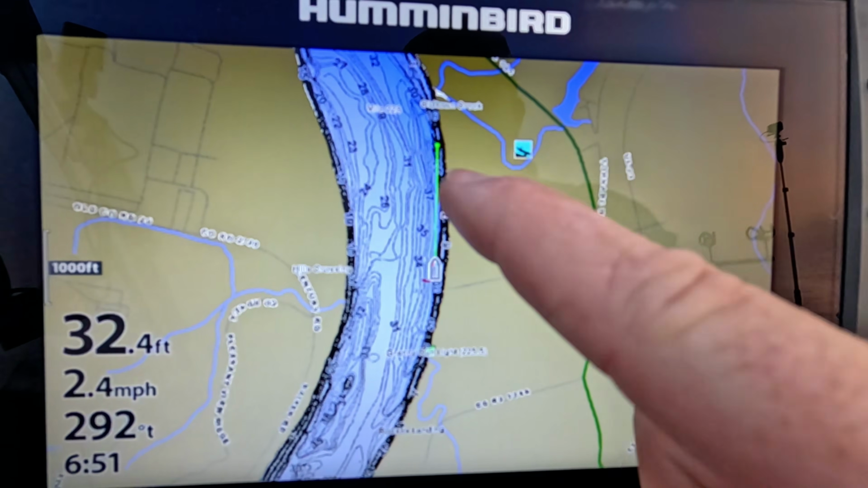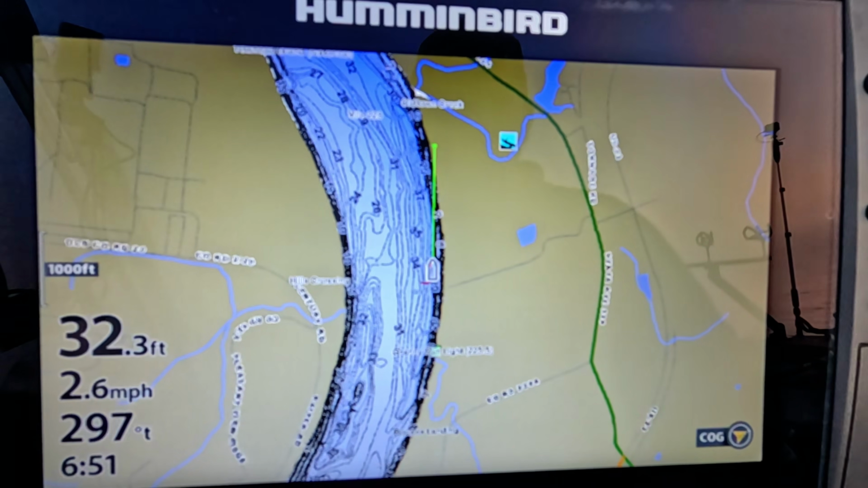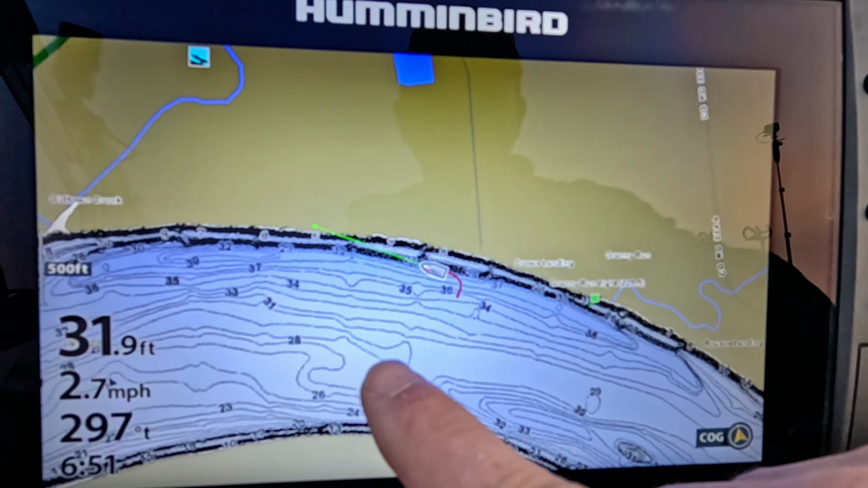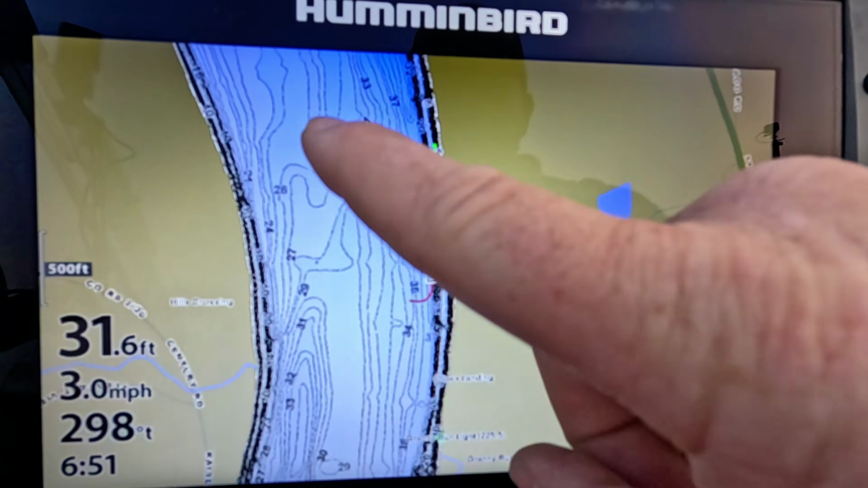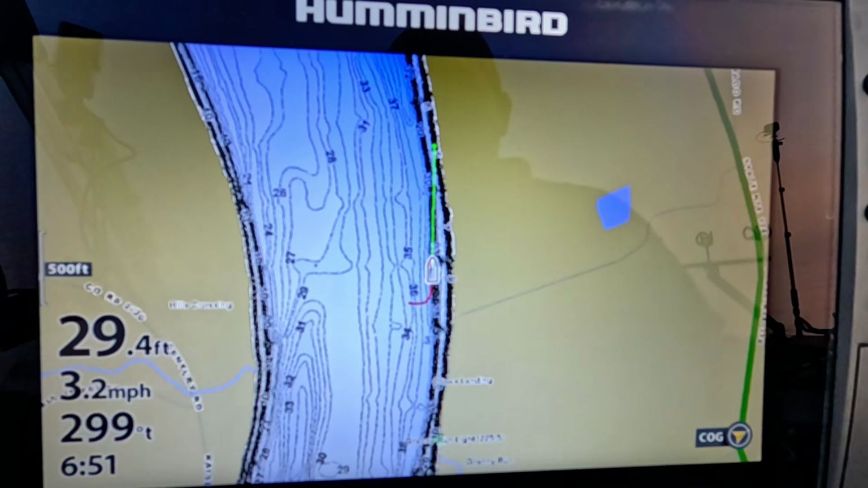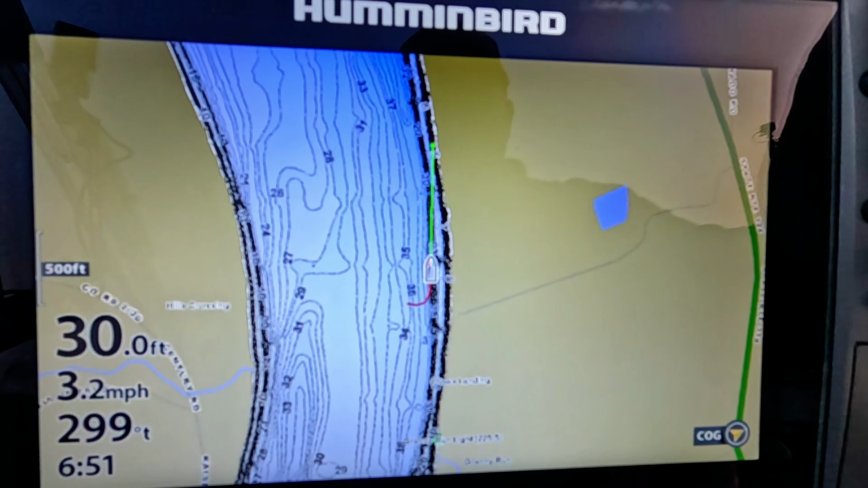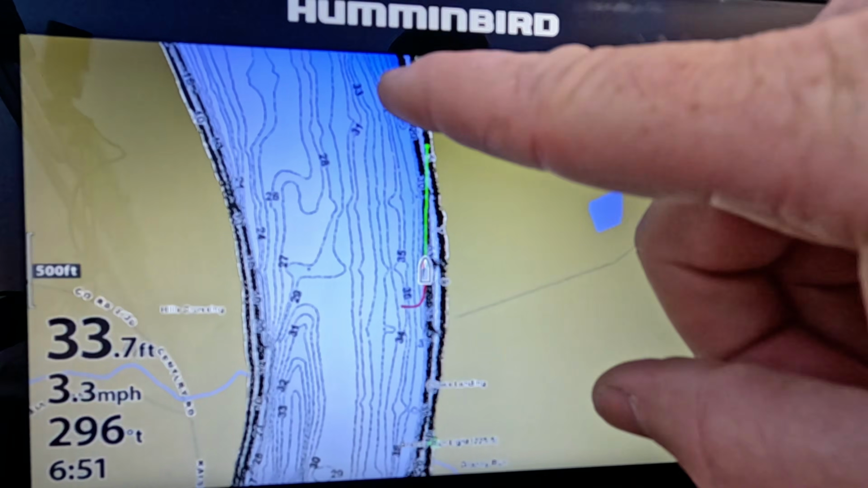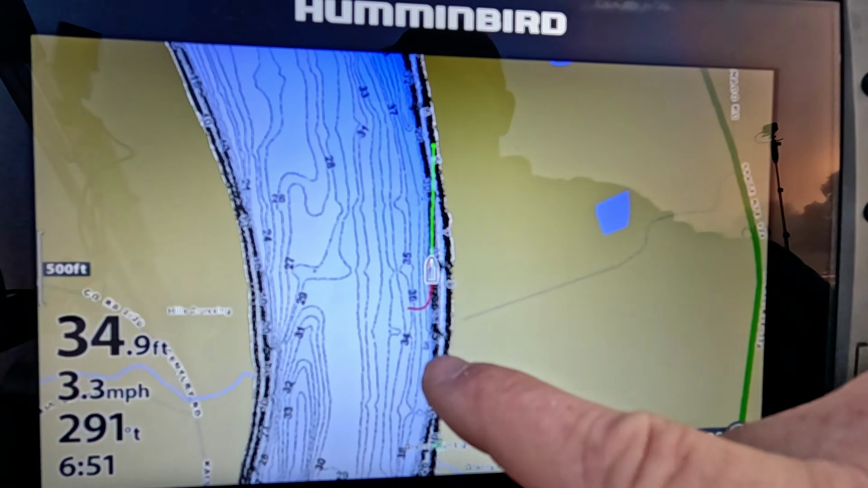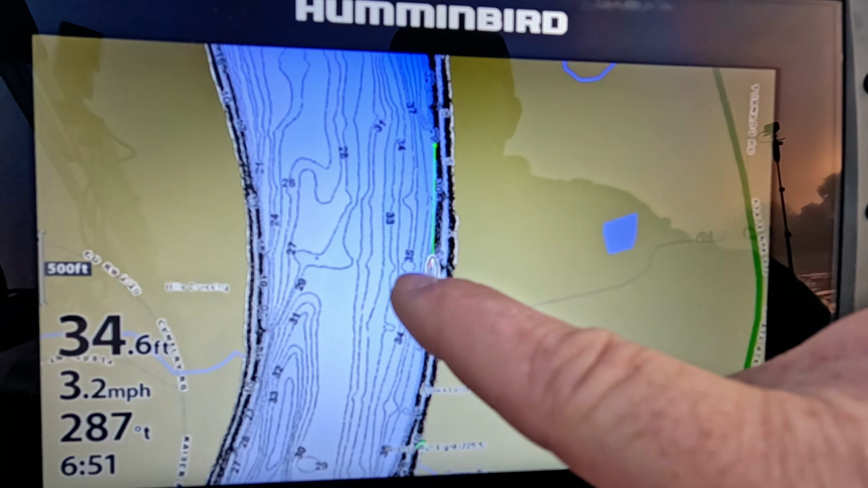Now we'll be going downriver, and we're gonna scan this little trough that you guys can see right here. So we got a shallow flat right here, and it kind of drops off close to the bank. And what that's from is the barges hugging this side, and the current and floods over the years have created this trough. This is where the main amount of current is.